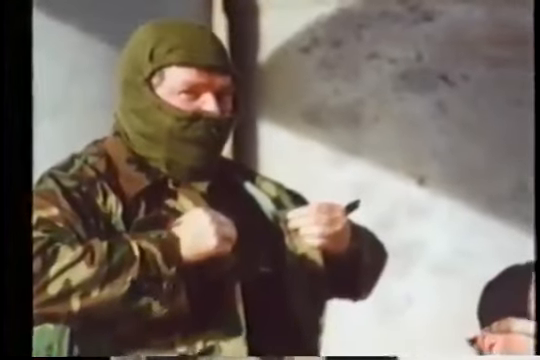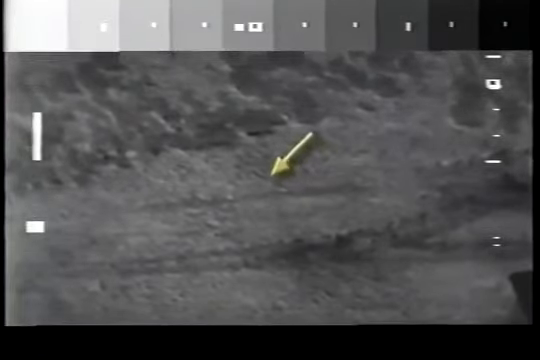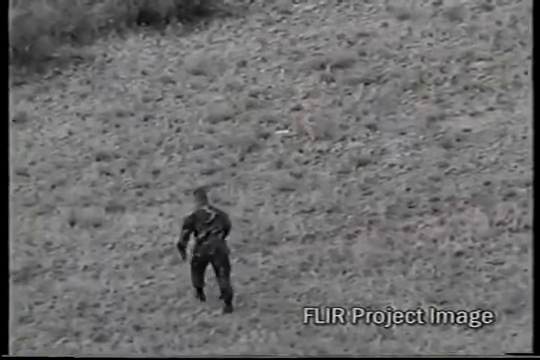As the FLIR project's first test, we set out to determine if such chemically treated uniforms could have rendered federal agents relatively invisible to the FLIR sensor on April 19th. In this video footage shot by the FLIR project team, a field appears empty until a man begins to move. He is wearing a standard military-issue BDU uniform, just like those worn by federal agents on April 19th, and cannot be seen if he does not move. But a visible light video shows just how exposed the man really is.